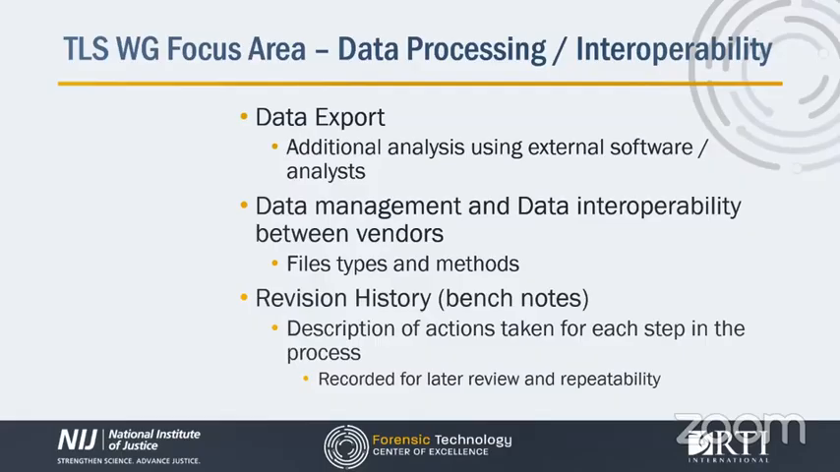Ideally, the manufacturer's software should be capable of automatically recording users' input and processing of the dataset as an audit trail. However, at this time, this feature has not yet been implemented by any manufacturer known to us.